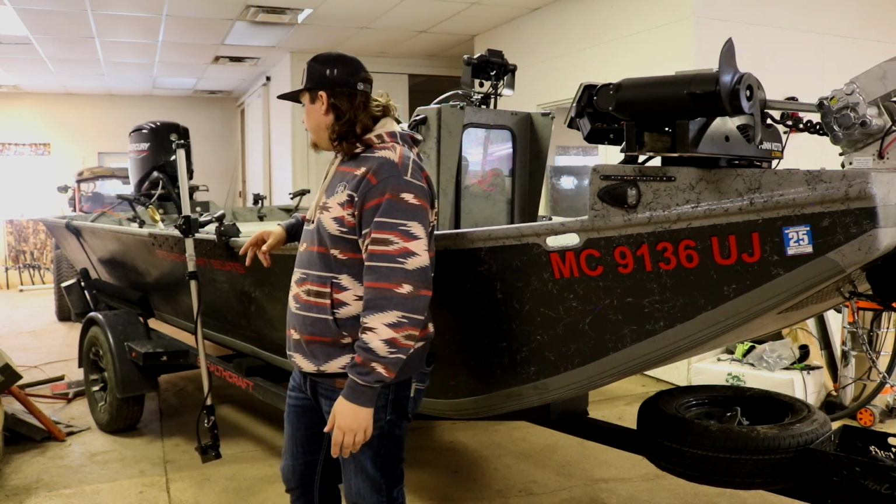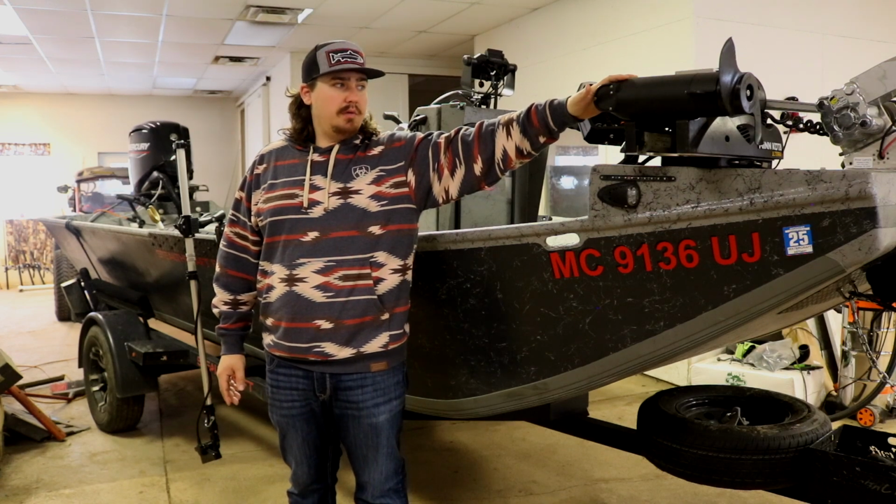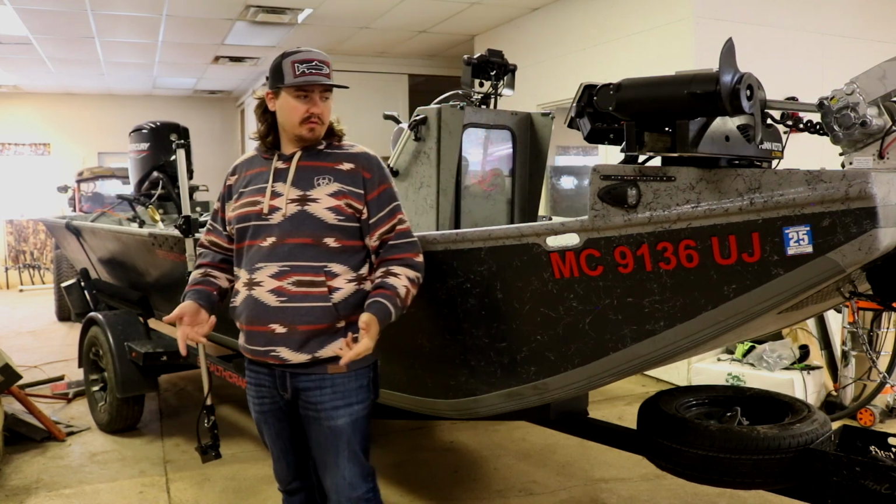I might get a Kraken up here instead of this Altera. I do like my Alteras. I love my auto stow and deploy. I have one on this boat. I had one on the last boat. But I might get a Kraken and put the LVS34 on that, because mostly what I'm doing is river fishing.